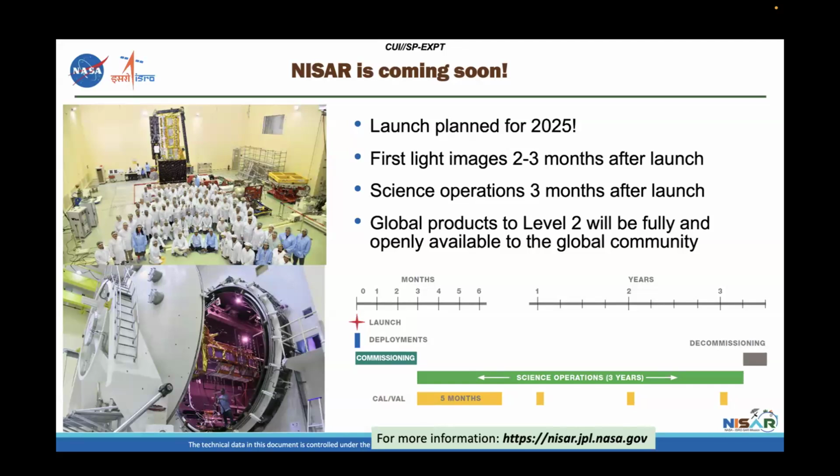And then it says here, of course, that about 3 years into the mission, we're going to go into decommissioning. So the mission lifetime, according to NASA, is about 3 years. This is, however, a joint project between NASA and the Indian Space and Research Organization. In fact, we are going to launch from India very soon.